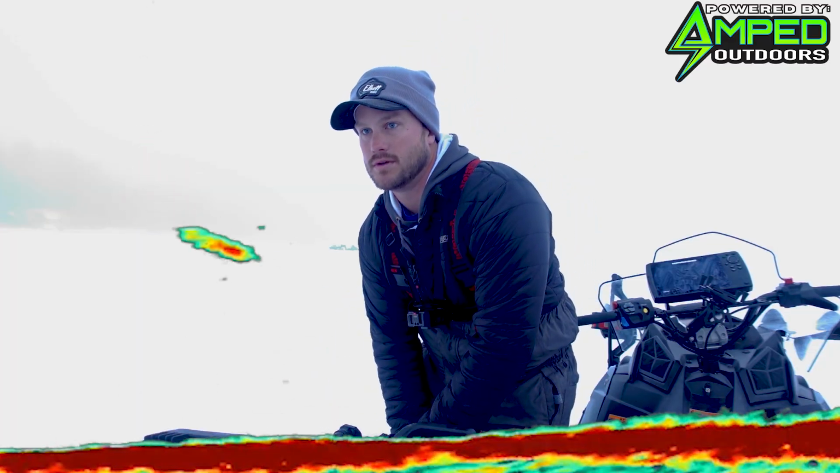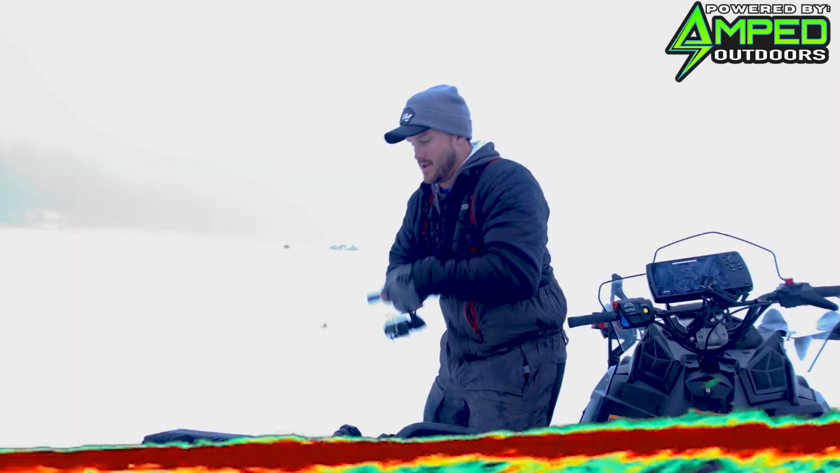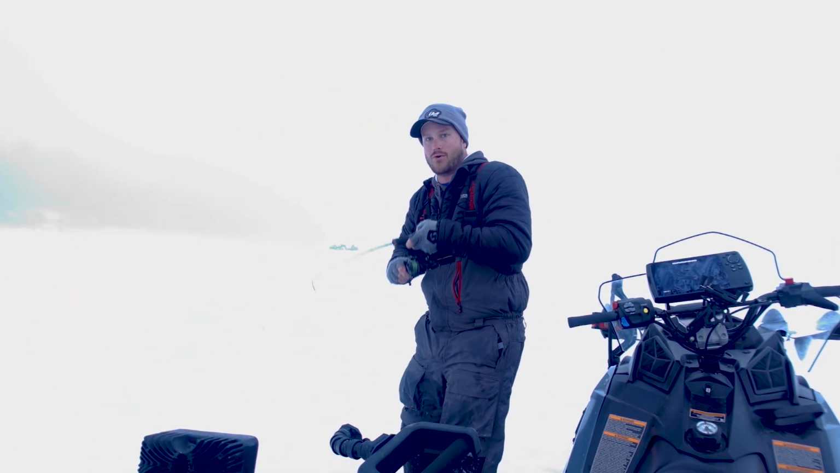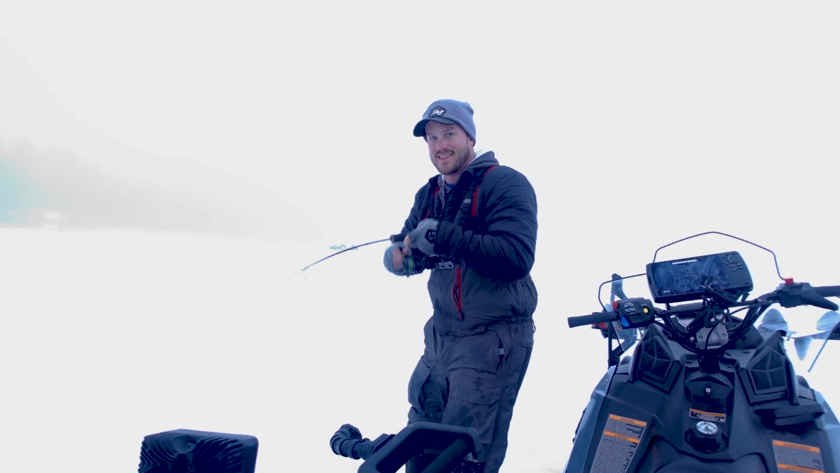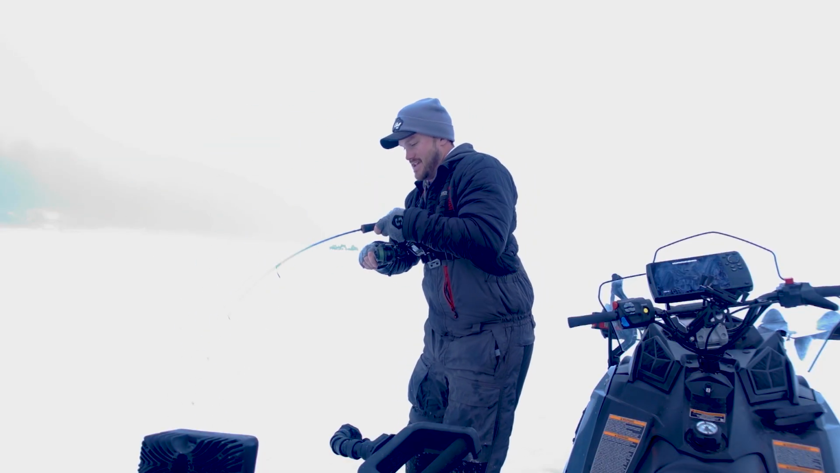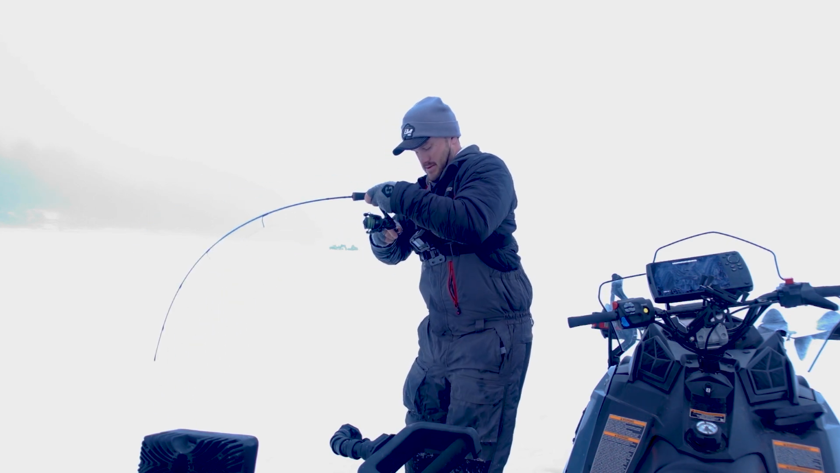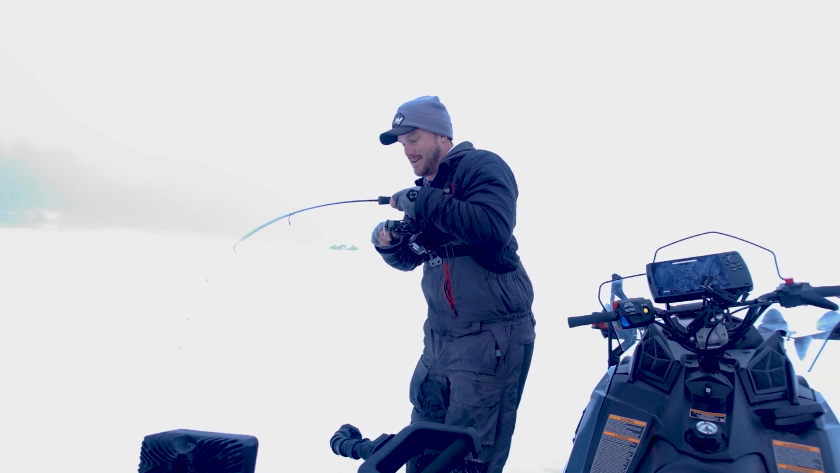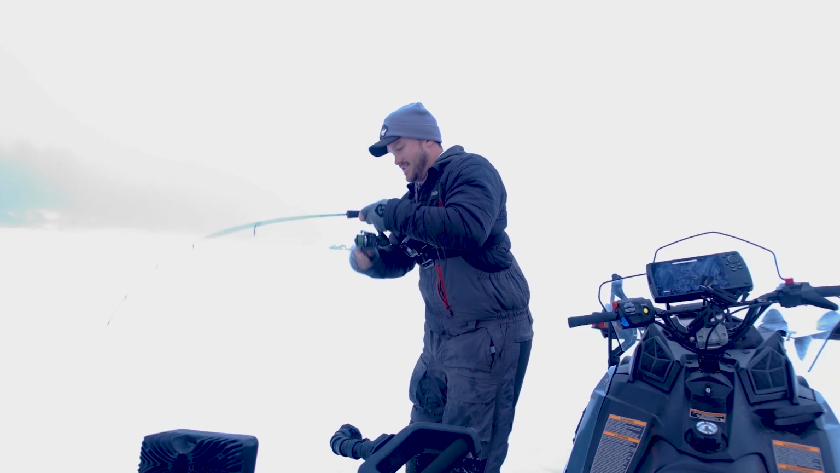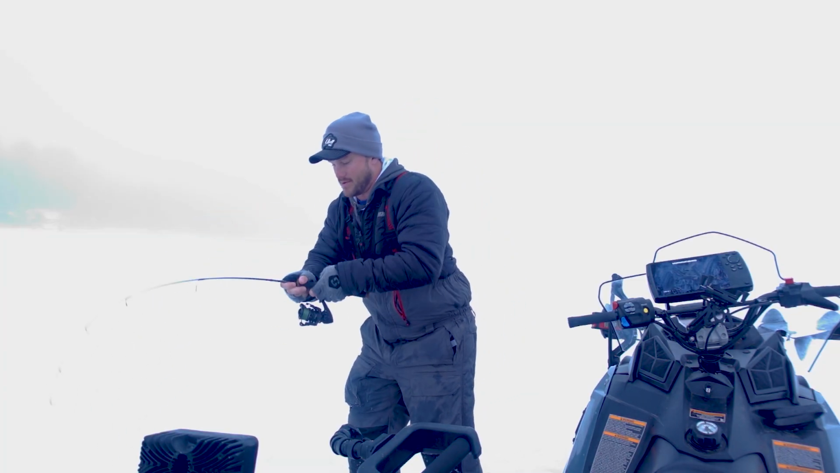Oop. There we go. As we are, oh man, as we are talking about it. That is what is so fun about this lake trout right here. Oh my gosh. My hands are absolutely soaking wet right now. So I'm having a tough time gripping my reel. God, these things are so fun. I couldn't quite tell how big that thing was.